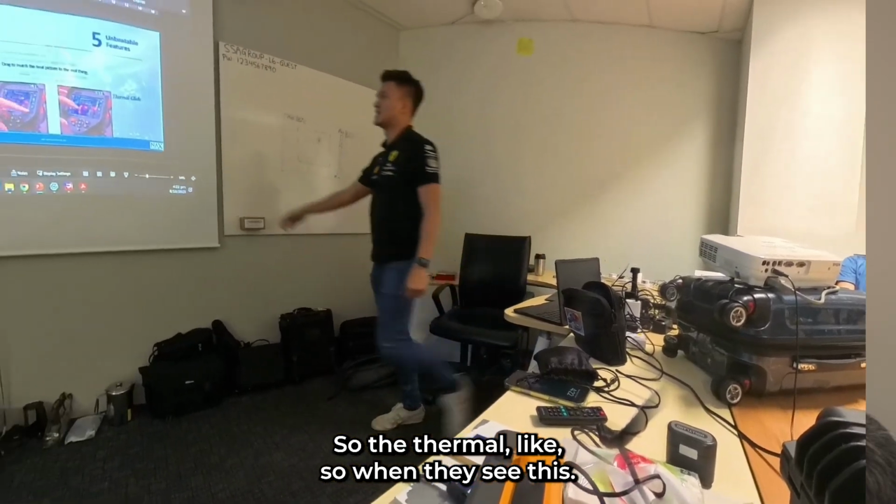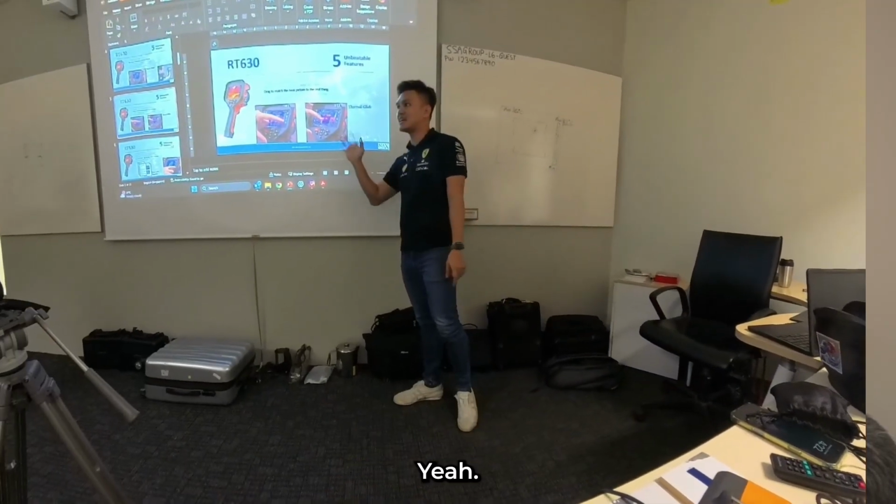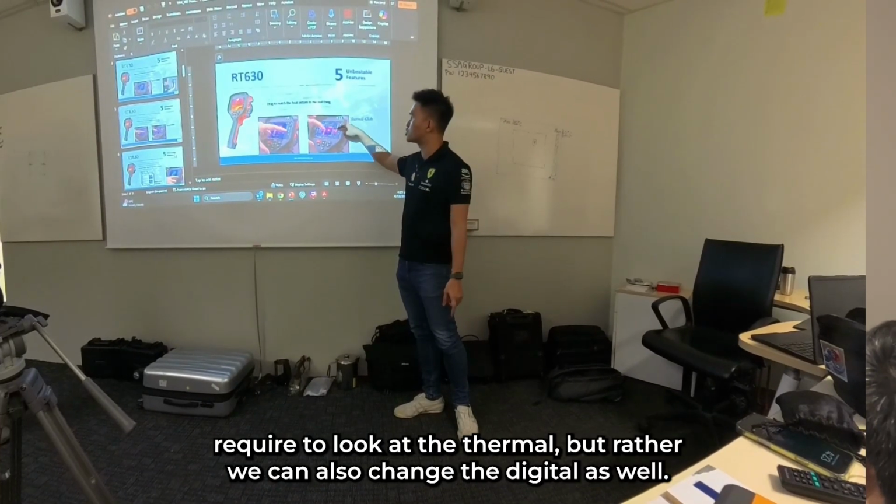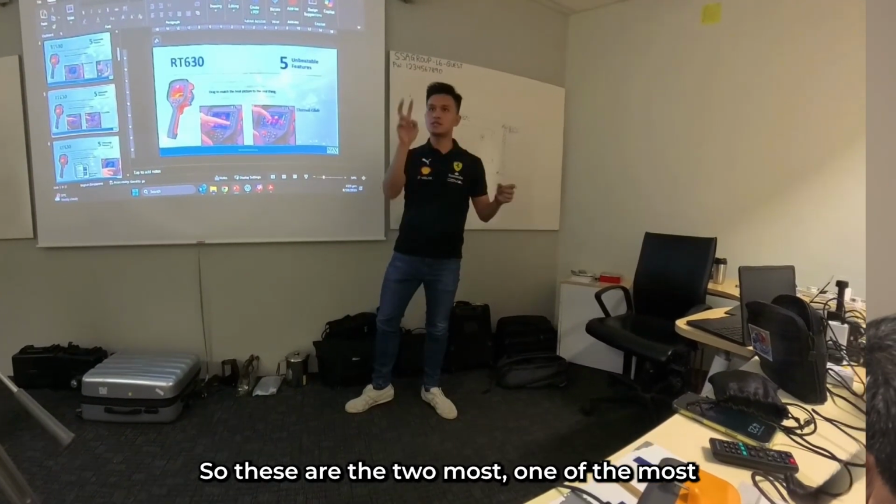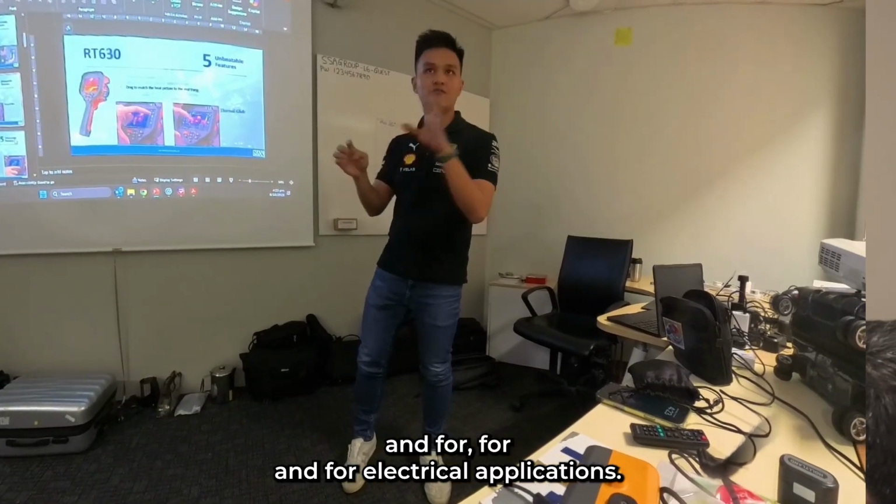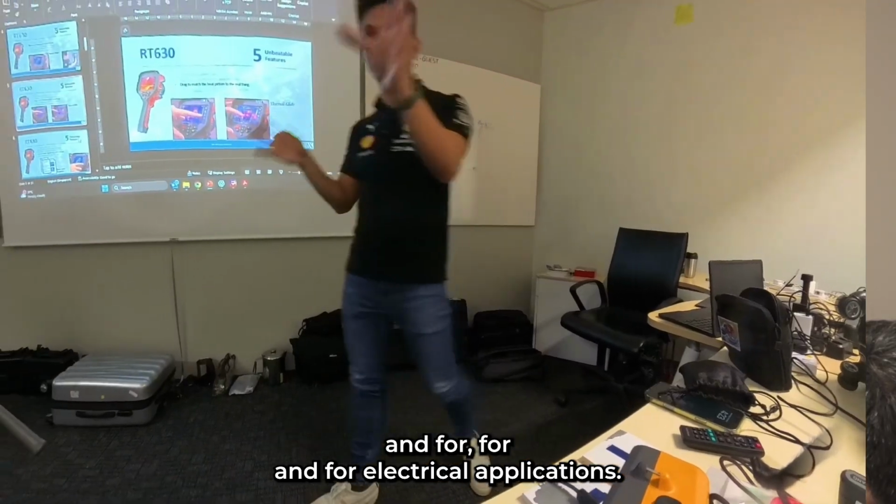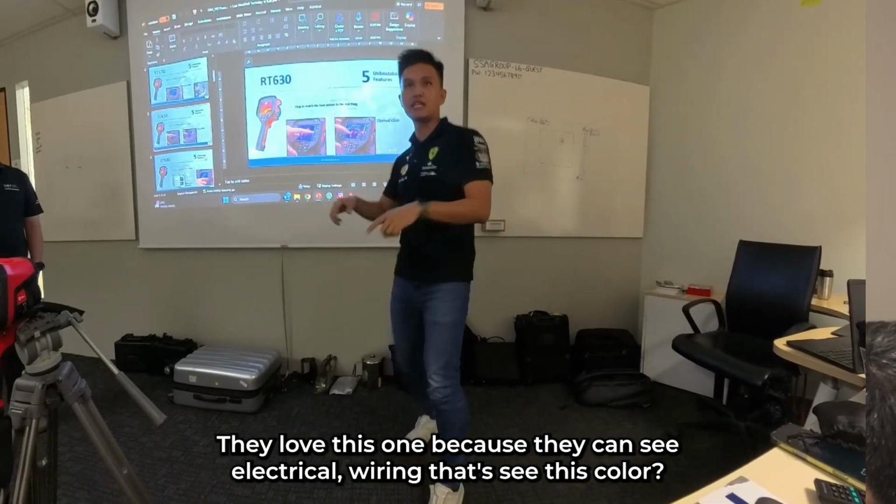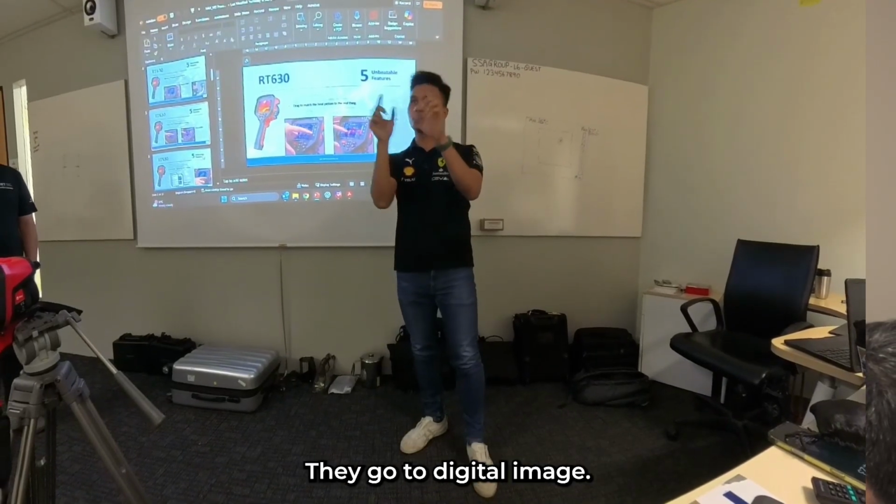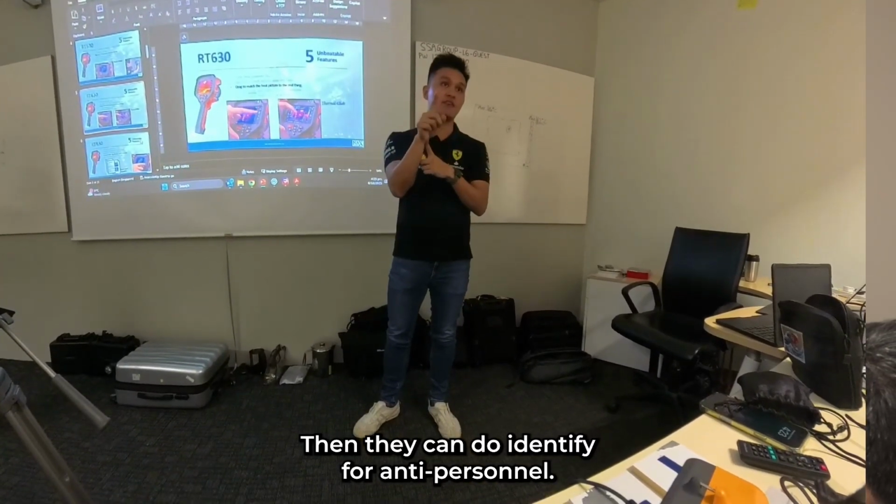This thermal glide. So when they see this, we don't only require to look at the thermal, but rather we can also change the digital as well. So these are one of the most, and for R&D, for electrical applications, they love this one because they can see electrical wiring. They see which color it is, right? They go to digital image, then they can identify.